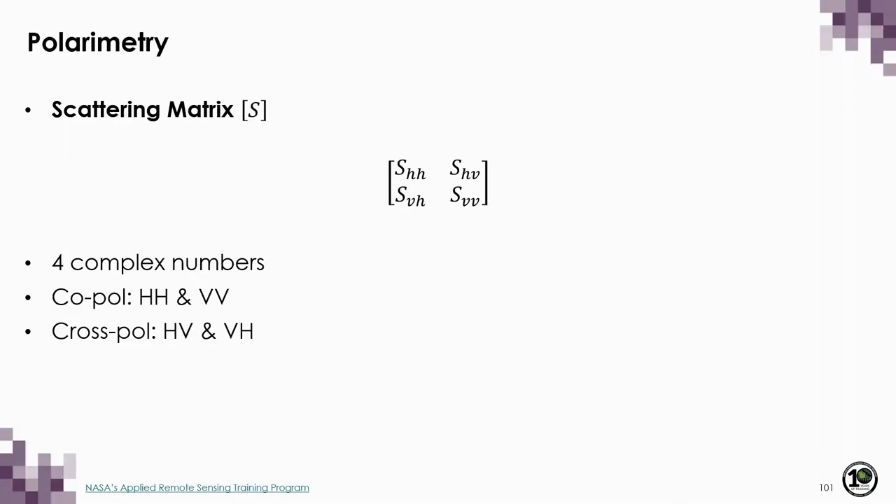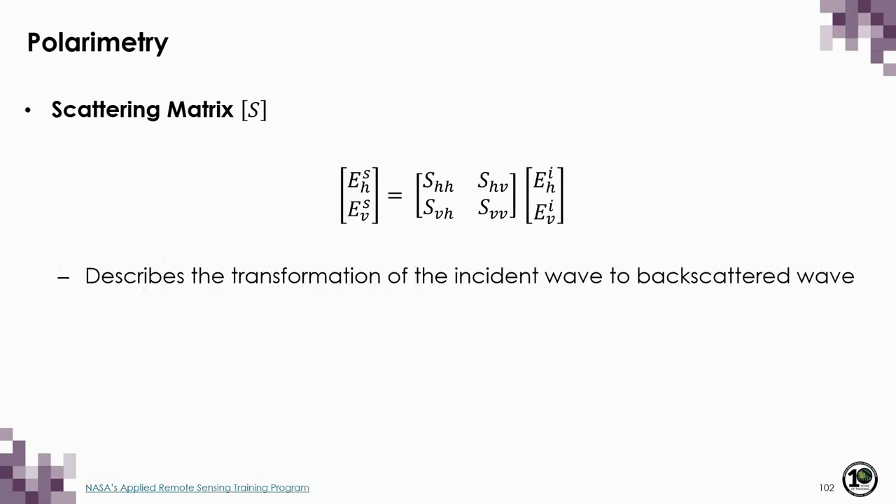Each element of the scattering matrix is also a complex number containing both amplitude and phase information. There are 4 in total, and we call HH and VV our co-pol channels, and HV and VH our cross-pol. And again, what the scattering matrix is really doing is describing the transformation of the incident to the backscattered wave.